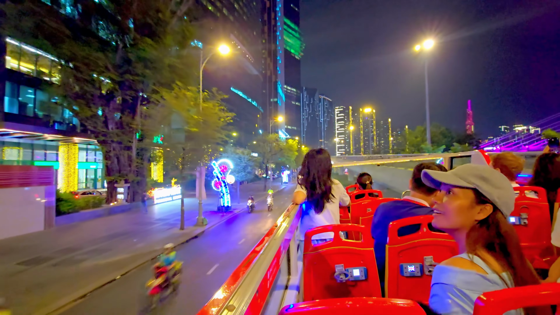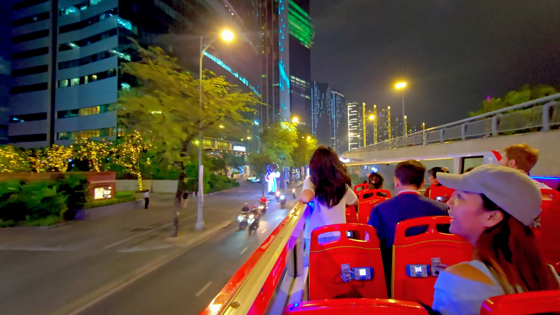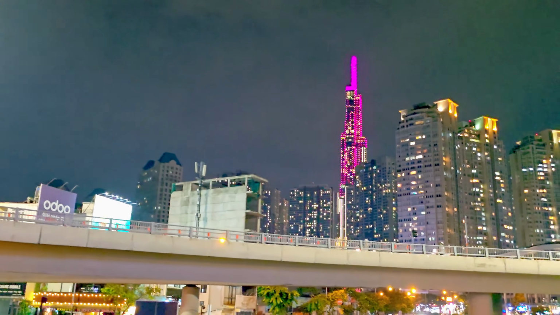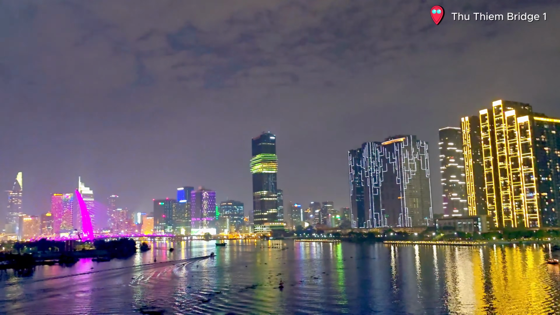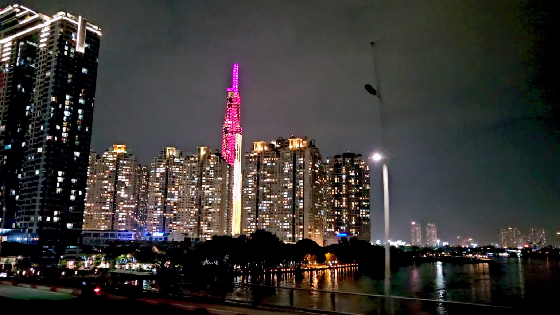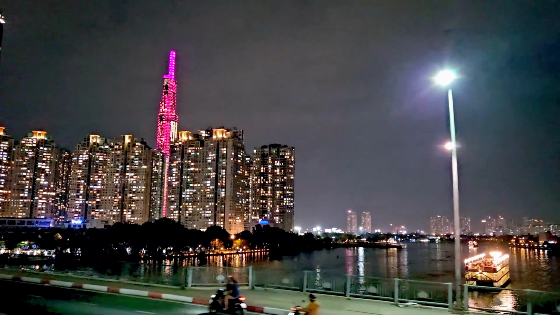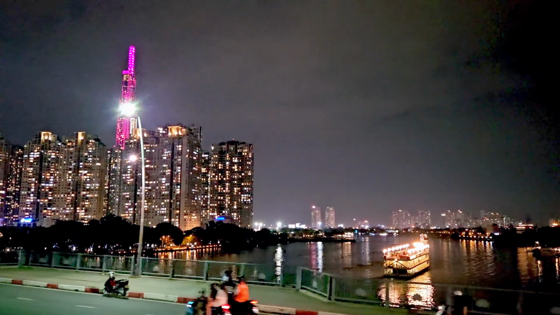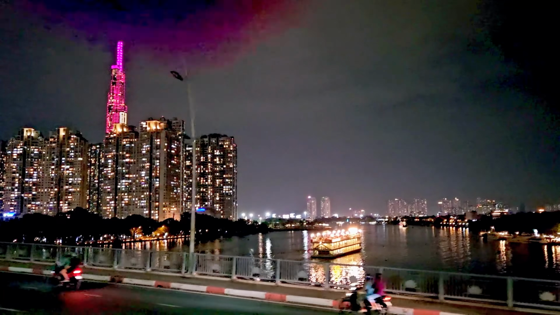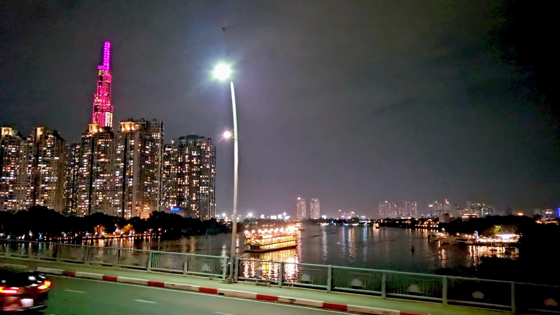As we cross Thu Thiem Bridge 1, the skyline opens up before us. A spectacular view of the glass towers and neon reflections shimmering over the dark river. From the top deck, the city looks futuristic, modern, almost unreal. This is the moment everyone falls silent, just taking in the view. Phones rise, shutters click, but still, no picture or video can capture what it feels like to be there.